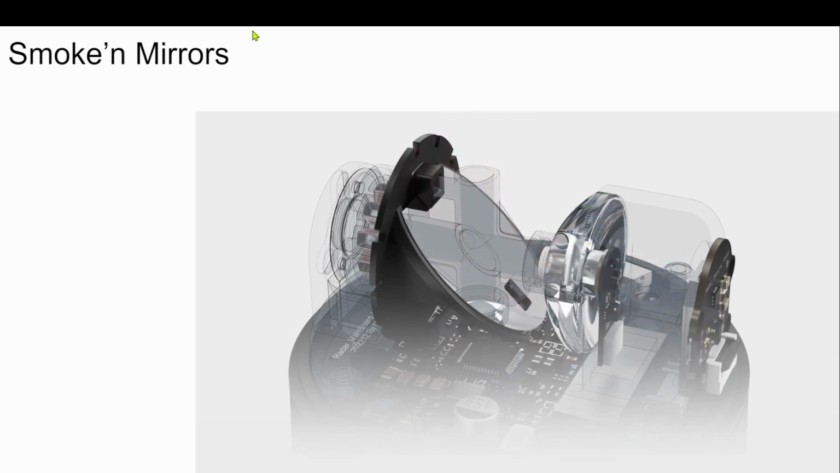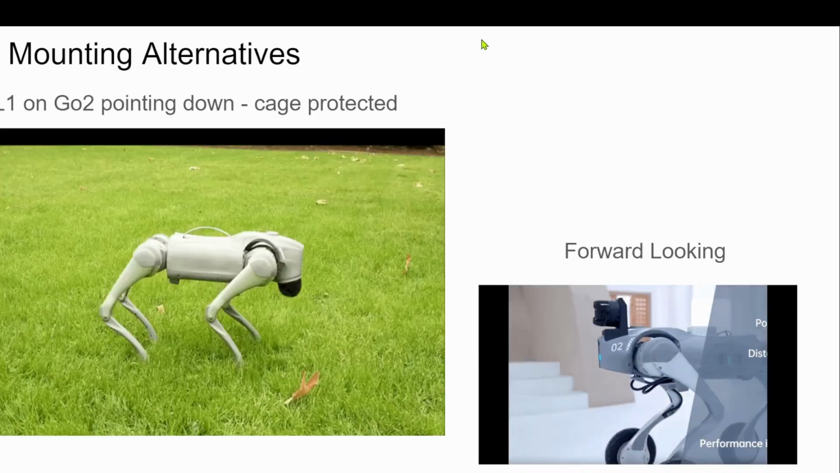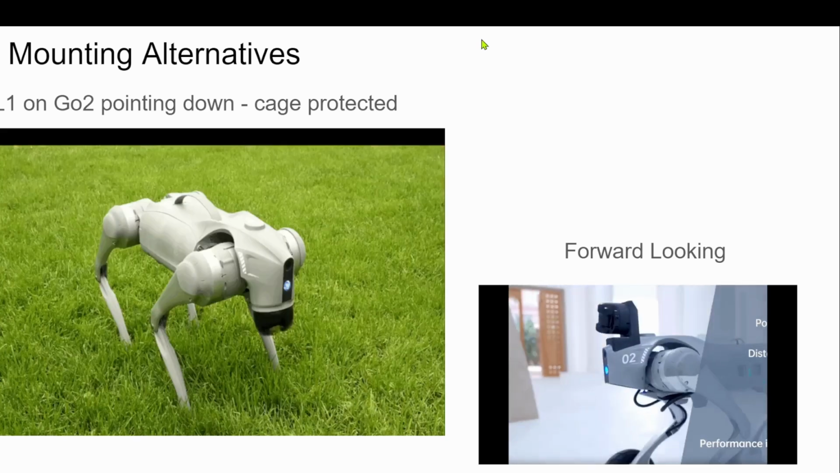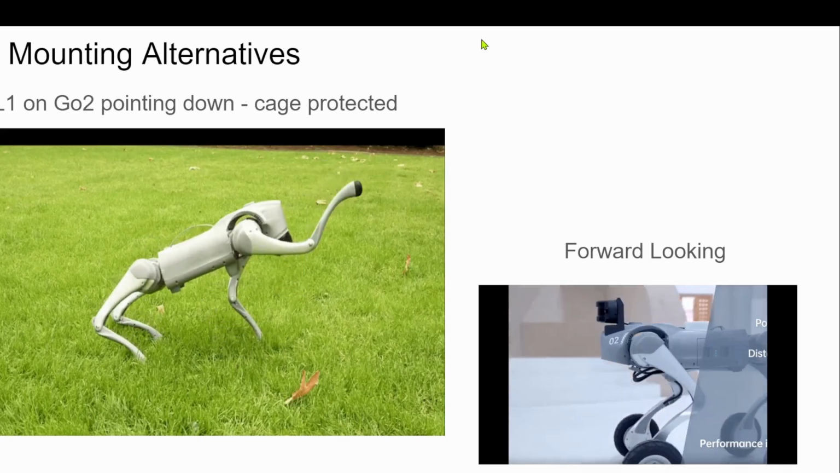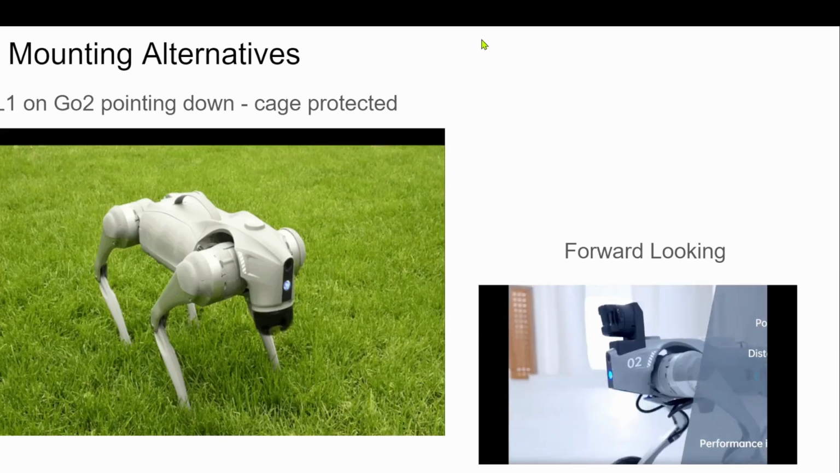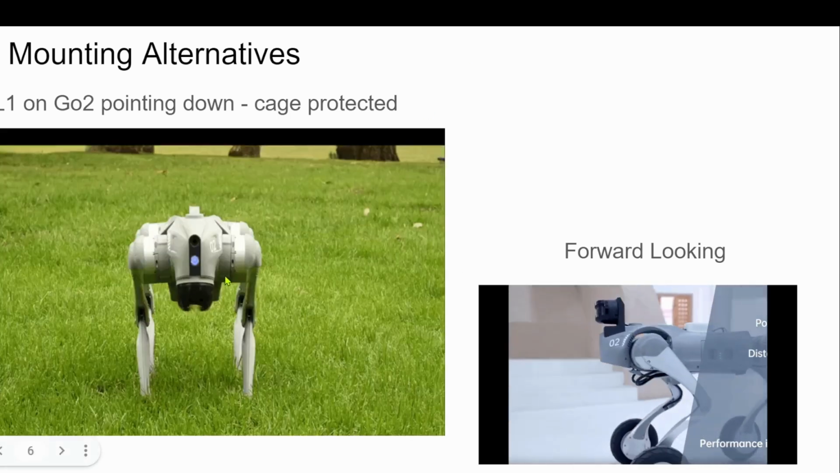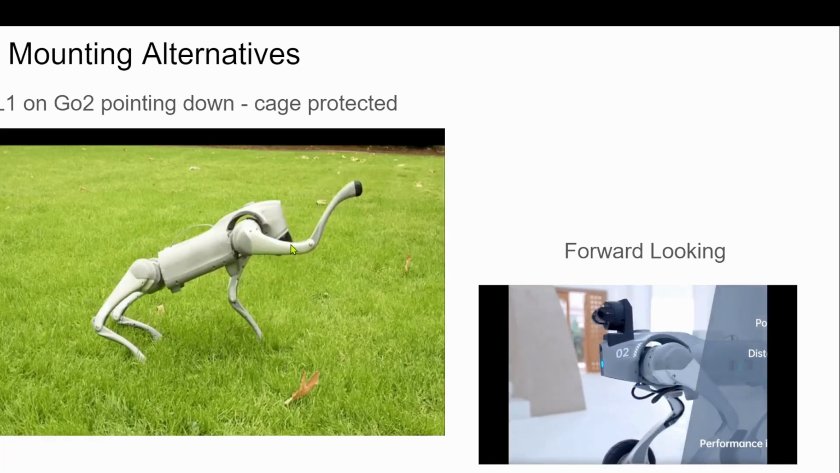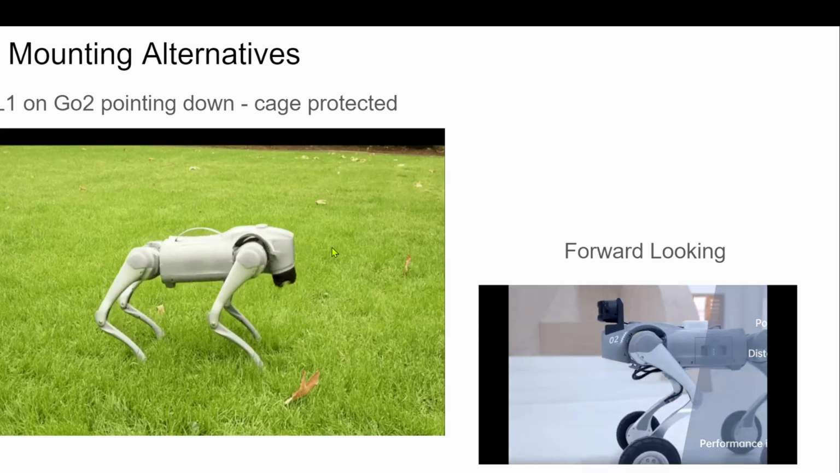So Unitree claims that we can mount this sensor in just about any direction. Normally it might be facing up, but Unitree shows examples of it looking down. Here it's on their Go-To robot, and here it's pointing down. It's also covered by this cage to protect it from collisions.